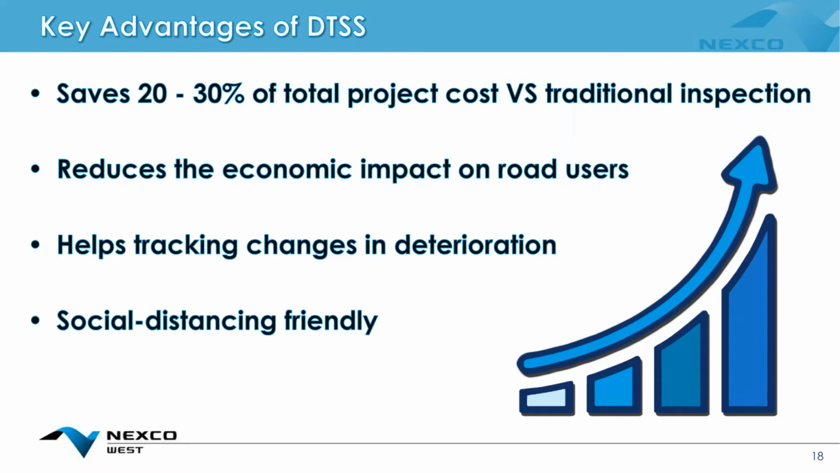That's what we got. It reduces the impact on road users because you're not shutting down a lane initially. You can shut down that lane to look at the specific area or the specific span that is in need of attention, but only that span. You don't need to shut down the bridge for a whole week. Maybe you can reduce it to just a couple hours.